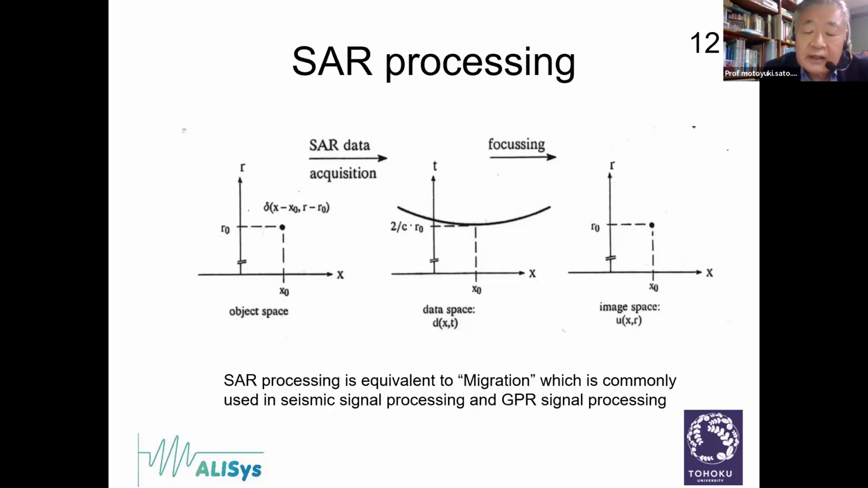This procedure is exactly the same as the signal processing used for spaceborne microwave remote sensing, that is, synthetic aperture radar processing. But exactly the same procedure can be applied to GPR. I want to note that the SAR processing is equivalent to so-called migration processing, and migration is normally used as a terminology in seismic signal processing or GPR signal processing. But migration and SAR processing are exactly the same.